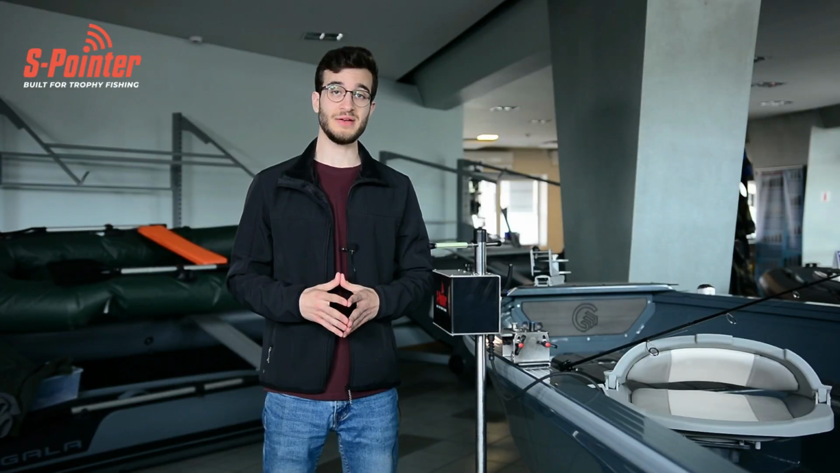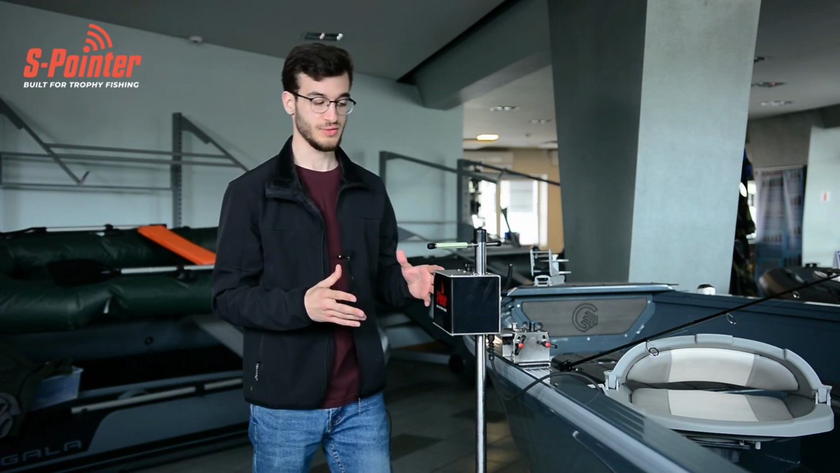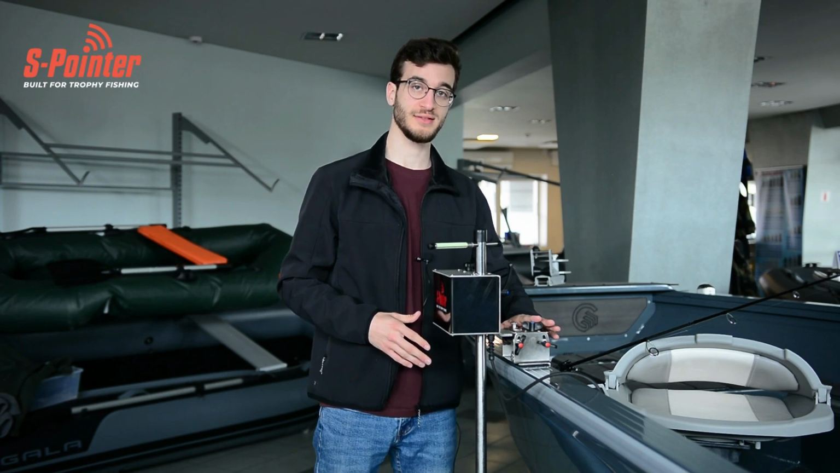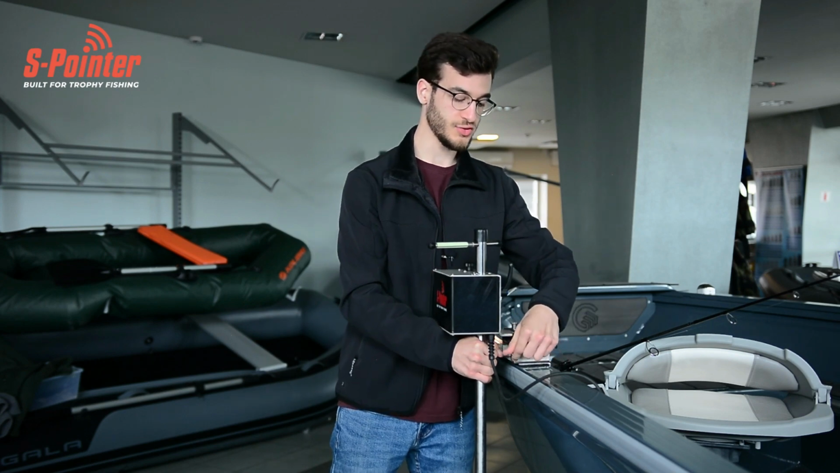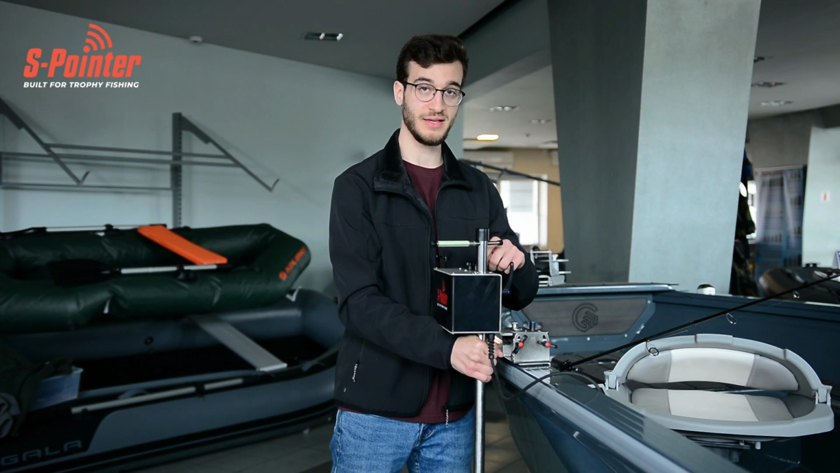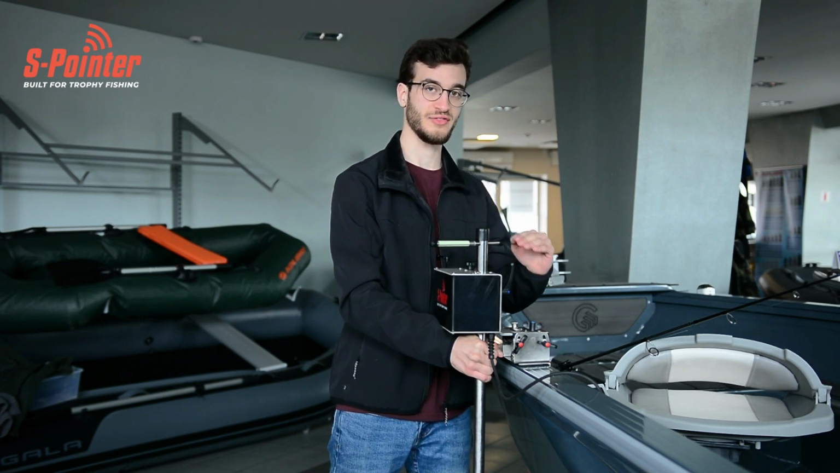And this is the main reason why we created the SPointer. First of all, probably the most important point is the 4-way tilt compensation system. With just a turn of a knob, you can adjust for the boat tilt up to 20 degrees up or down, and you can use the built-in bubble level to make sure that the pole is perfectly vertical to the surface.